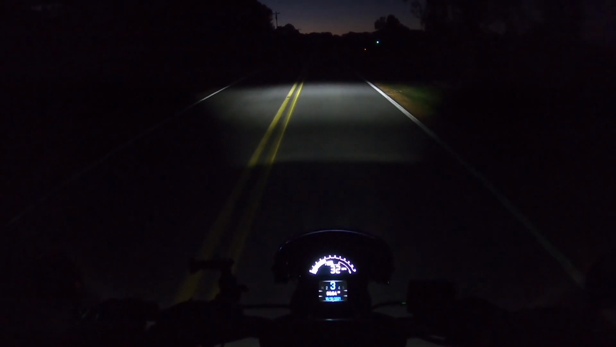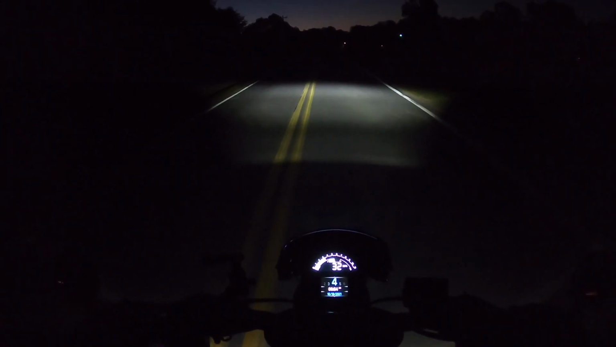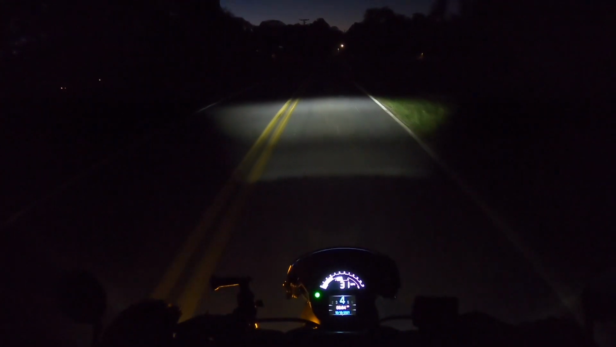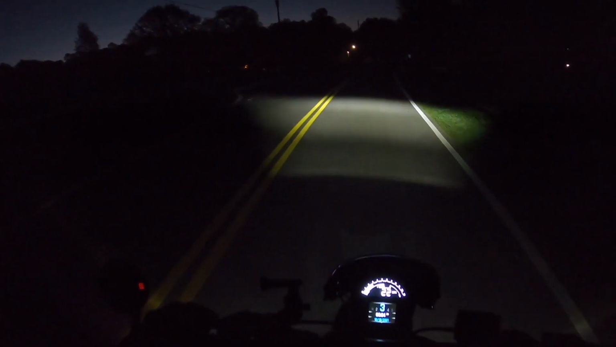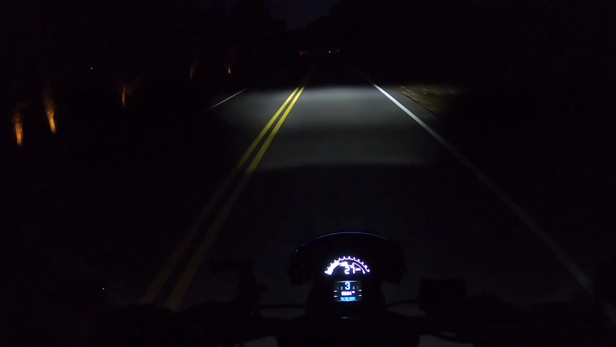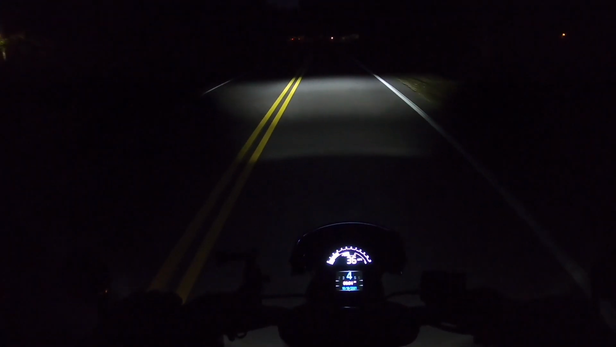Not very well. Now actually the spread of the beam, and I don't know how much you can see, it covers the whole road, but not very far ahead. I'll take a turn here. Now part of that might be my fault because I did adjust the angle of the headlight when I put on the fly screen, but I'm maybe a car length, a car and a half ahead, and that's not too much.